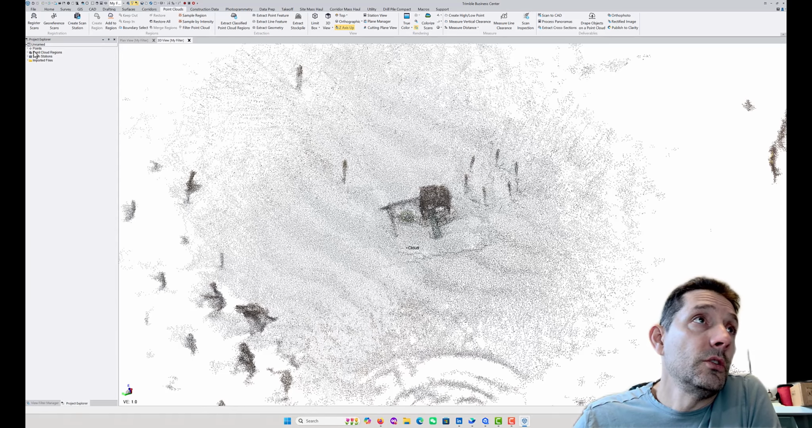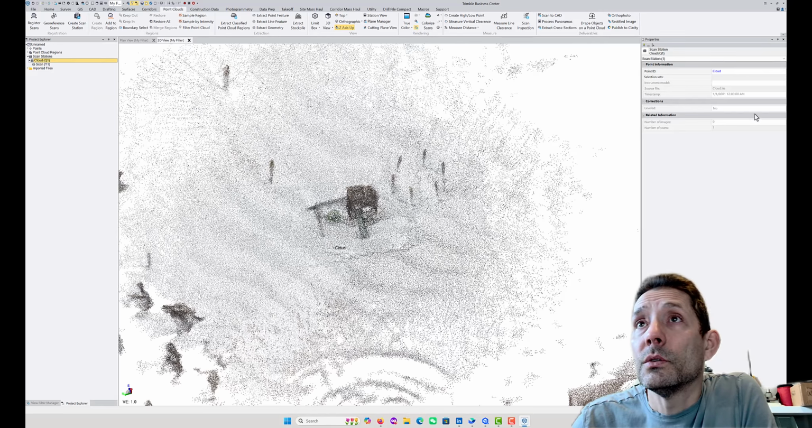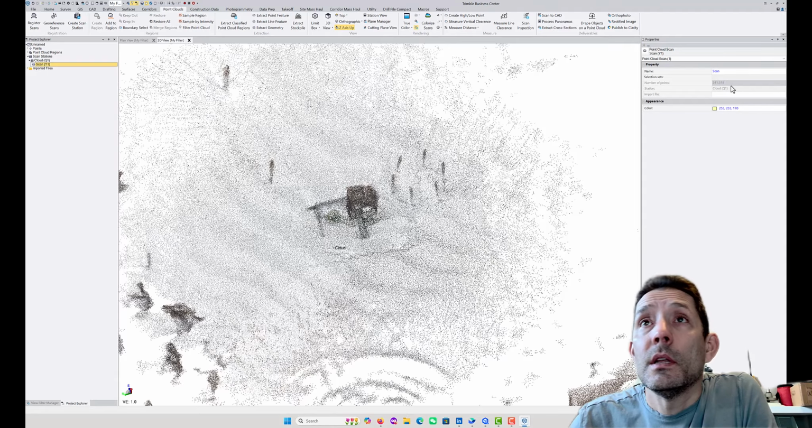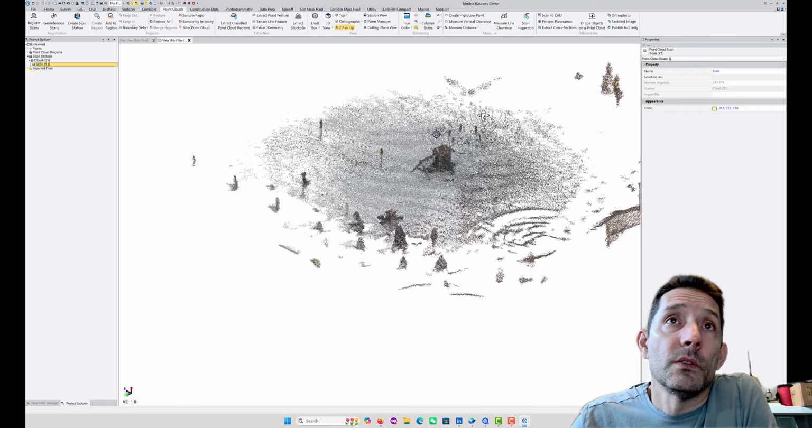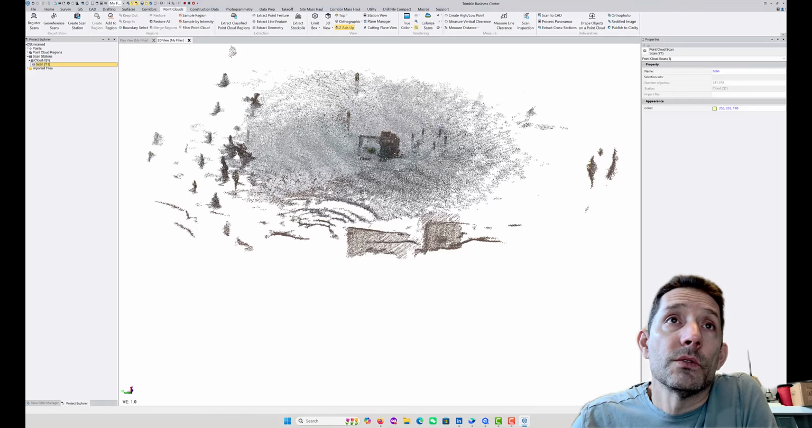So for this quick scan here, let's see what we can see from the point cloud. It scanned about 250,000 points, right? 241. As you can see, it did a whole bunch of stuff.